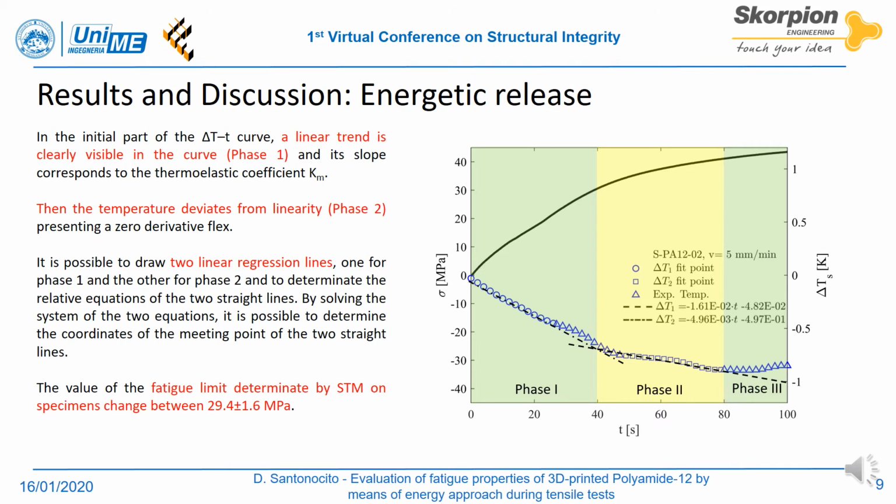Solving the system of equations, it is possible to determine the intersection point of the 2 straight lines. The corresponding value of the applied stress, sigma limit, could be related to the macroscopic stress that introduces the first plasticization phenomena in the material.